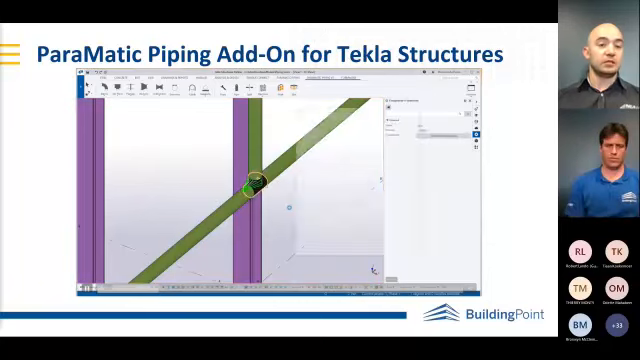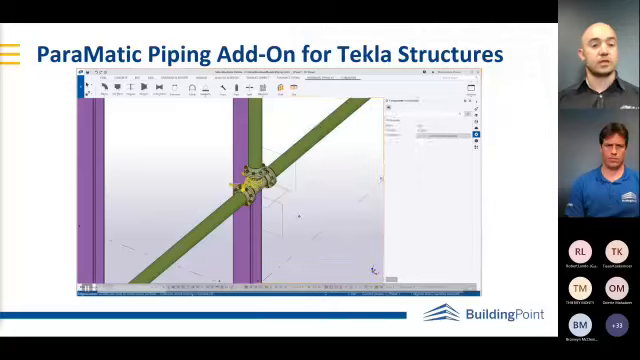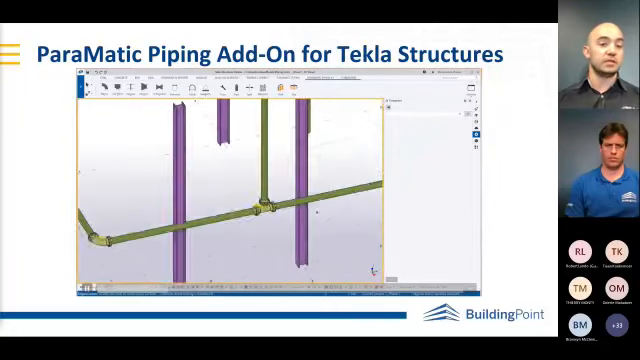There's very easy to use user interfaces that allow you to change the fittings and add additional flanges, change the flange settings, welds, and so forth. As you can see, it's very easy.